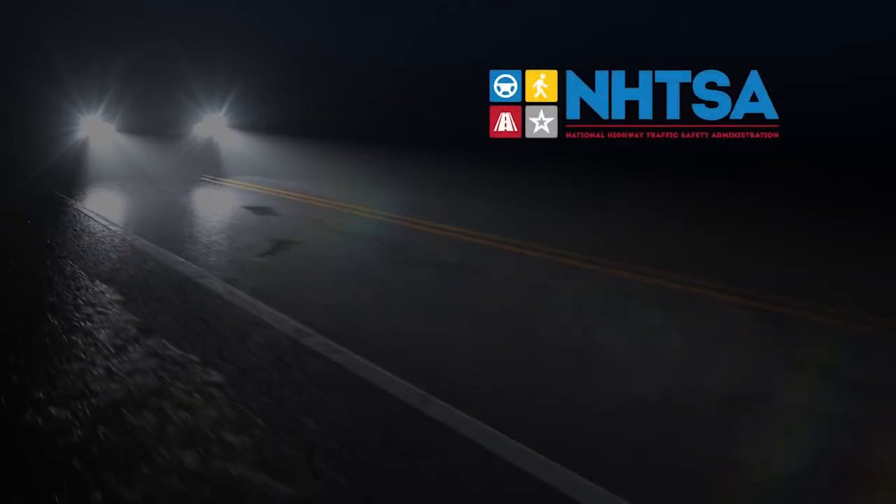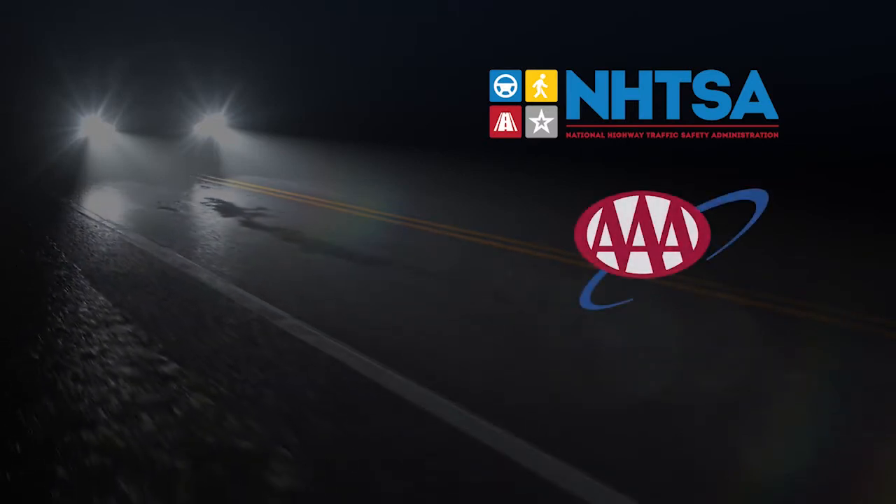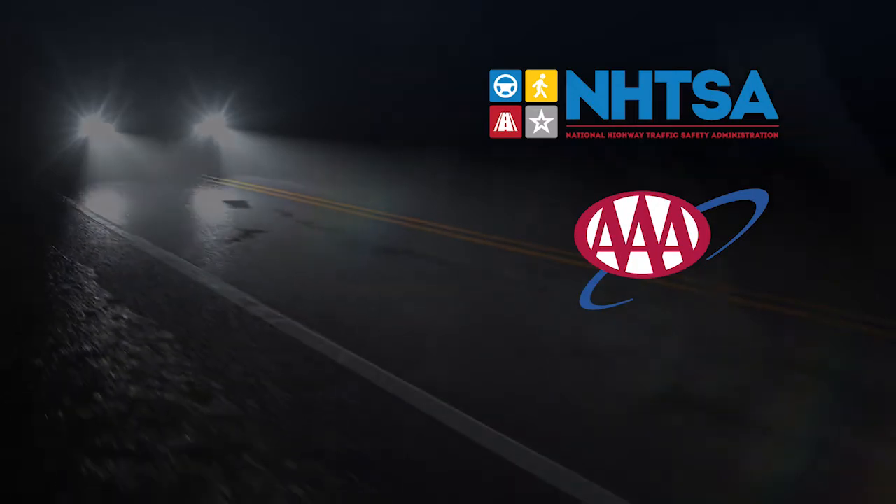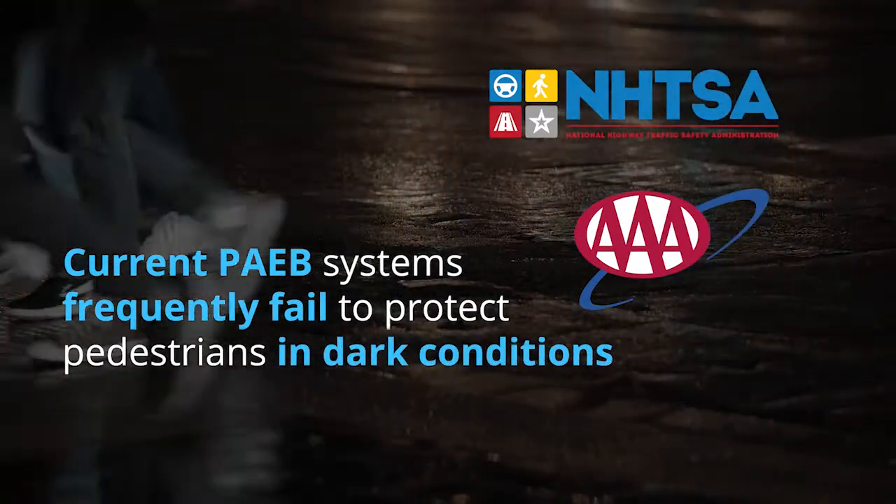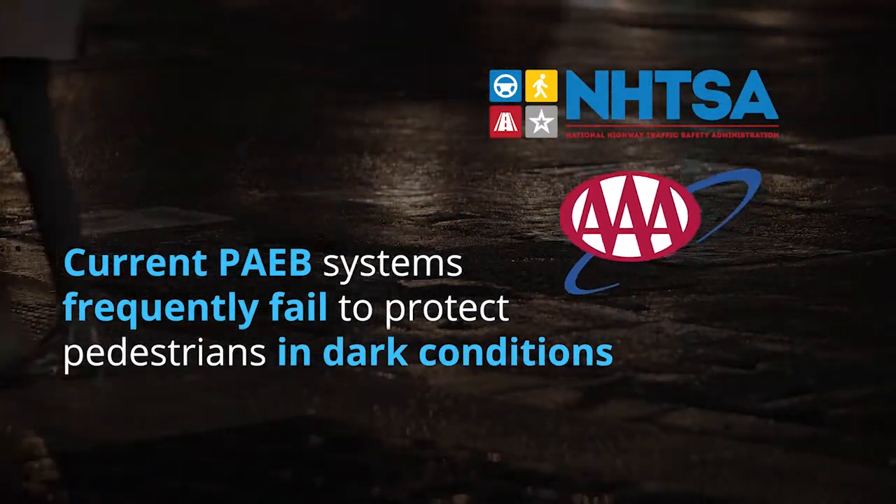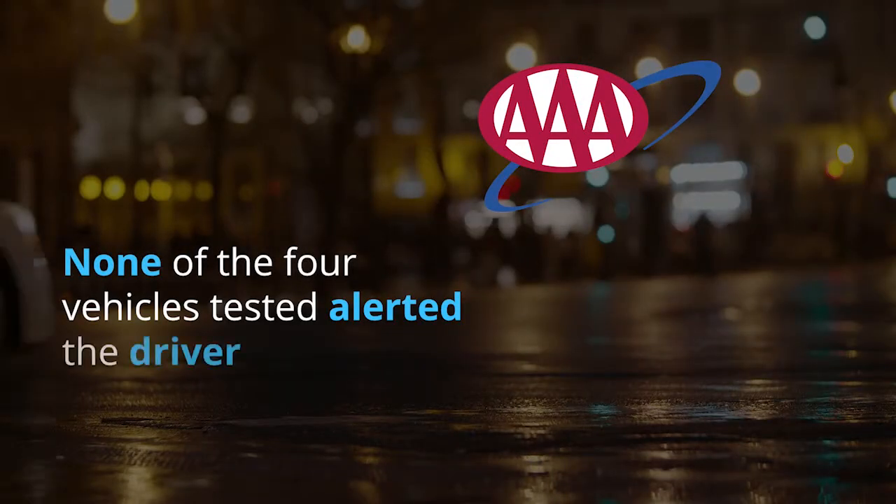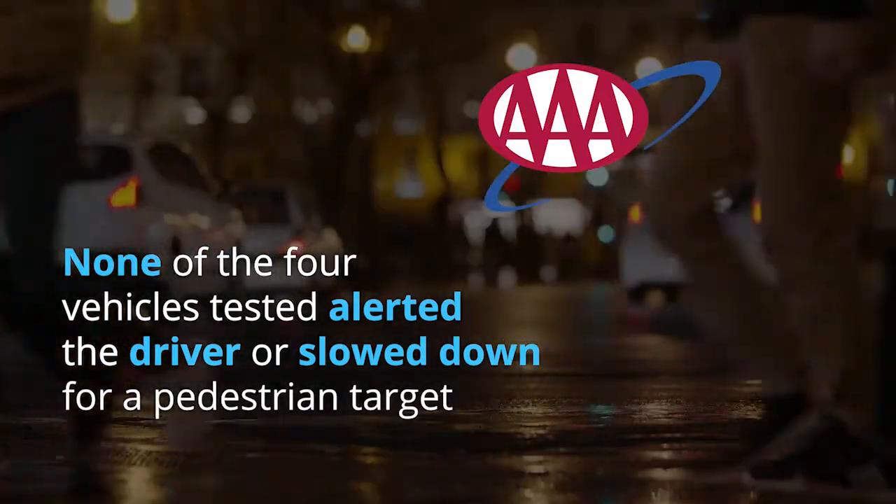Independent tests conducted by the National Highway Traffic Safety Administration, or NHTSA, and AAA reveal that in every scenario considered, current PAEB systems frequently fail to protect pedestrians in dark conditions. AAA found that in dark conditions, none of the 4 vehicles tested alerted the driver or slowed down for a pedestrian target crossing the road.